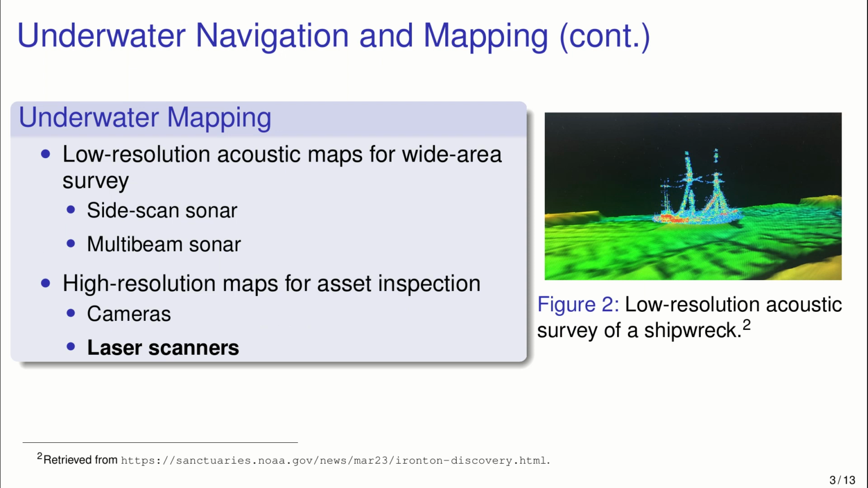Acoustic sensors are great for localization, not the best for mapping, especially if you want to do high precision mapping. Acoustic sensors such as side scan sonars and multi-beam sonars are often used for wide area inspection. Example in figure 2 there of a shipwreck in the Great Lakes scanned with a multi-beam sonar. You can see it's fairly low resolution, not really what you'd like to see on an archaeological survey. More frequently, industry is moving toward high resolution sensors such as cameras and, in our case, underwater laser scanners.